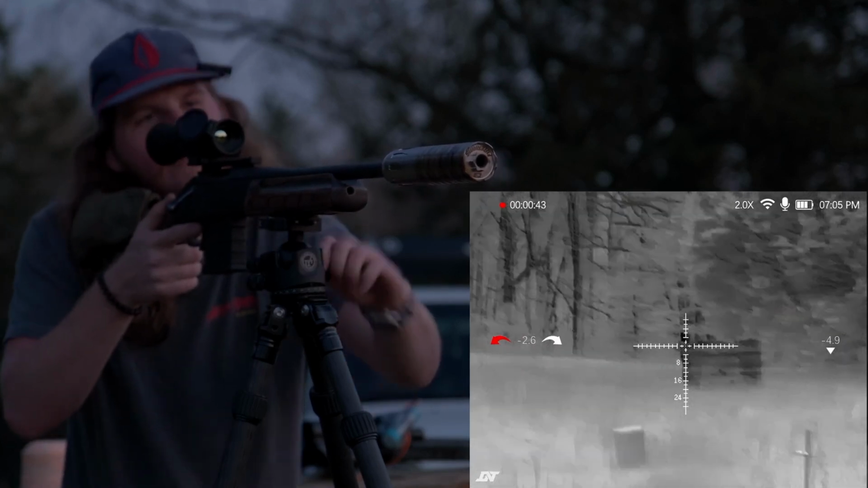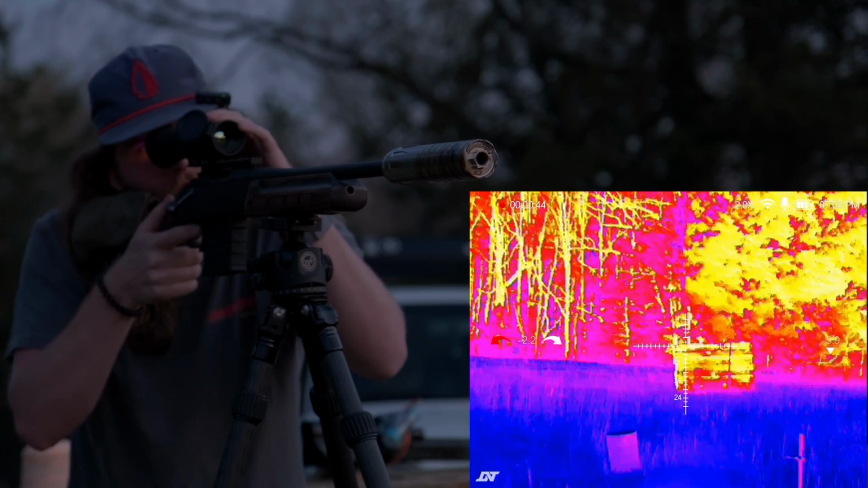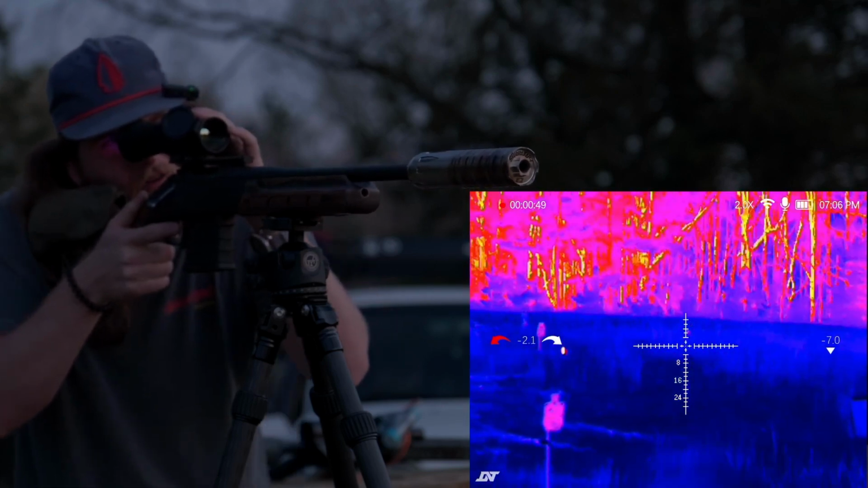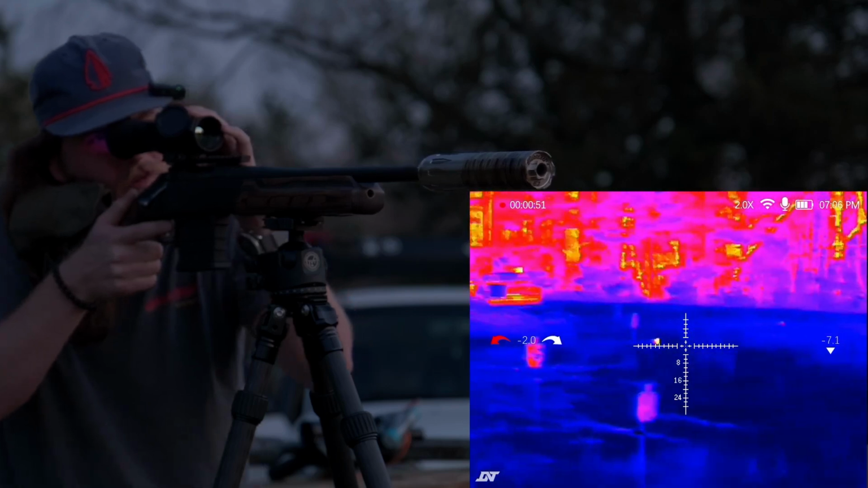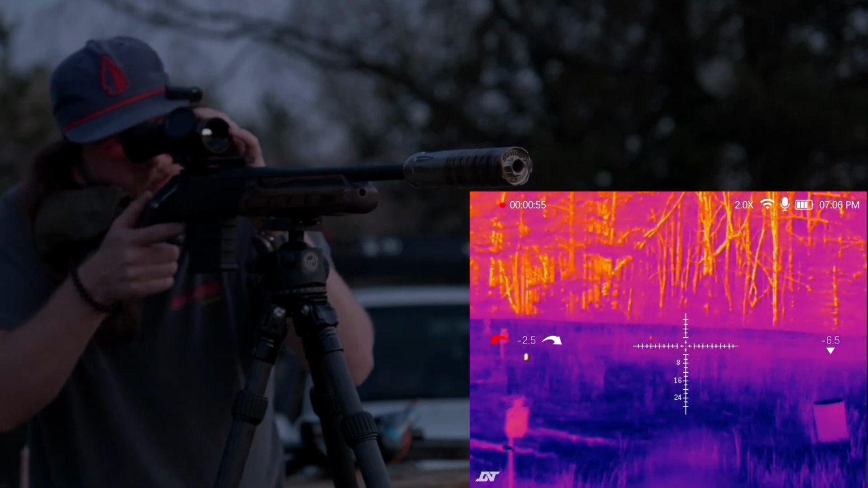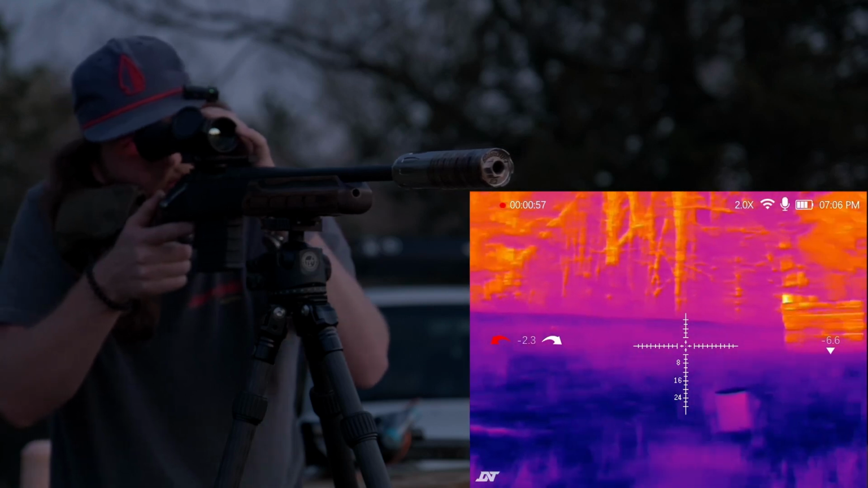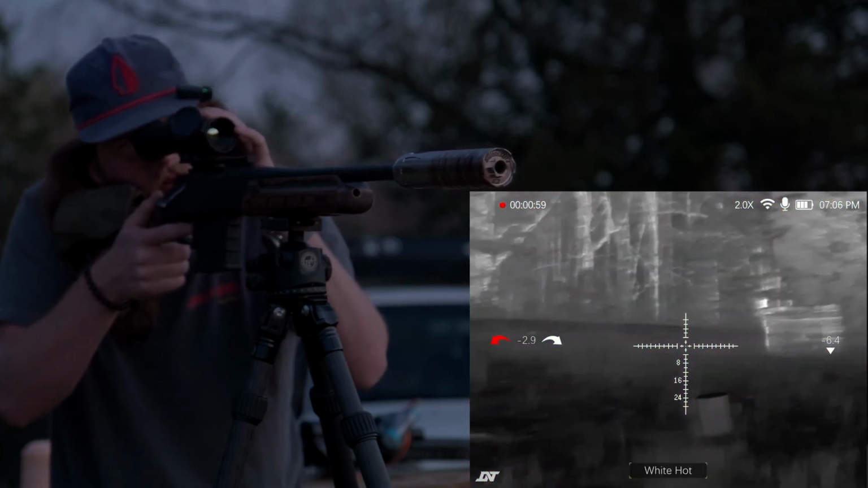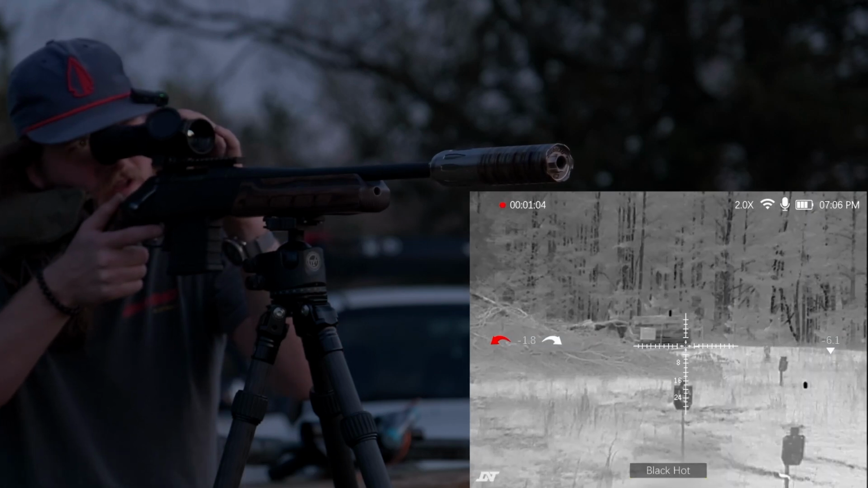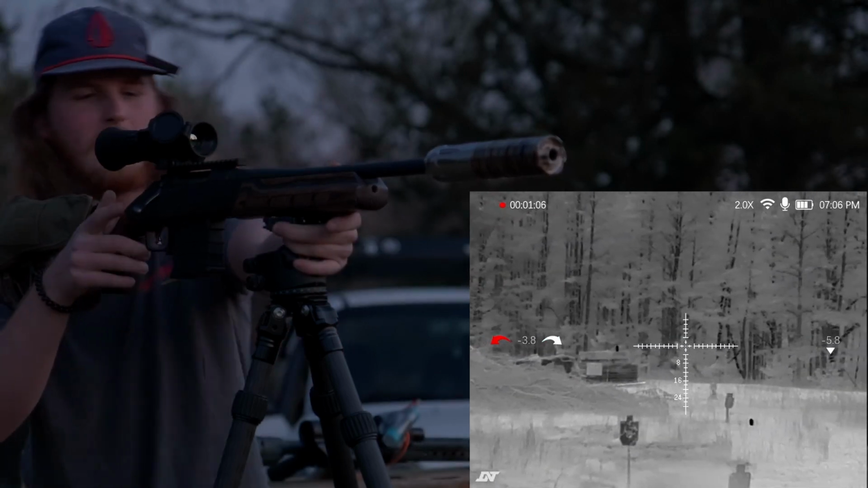Let's take a look at it through the different colors. All right, so now you can see they're glowing red. There it is popping up. Right there. There's white hot. I just think that the black hot looks best. Y'all let me know what y'all think.